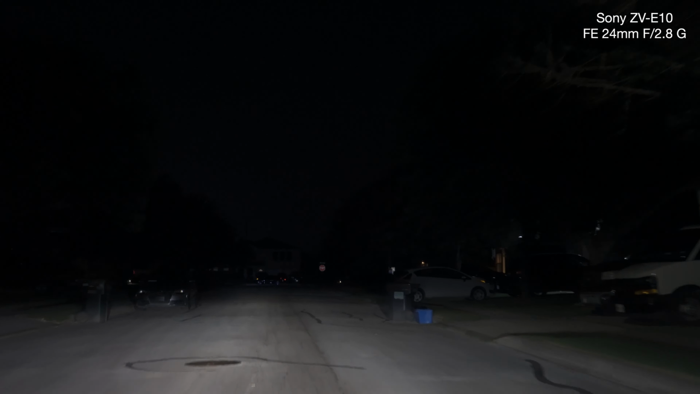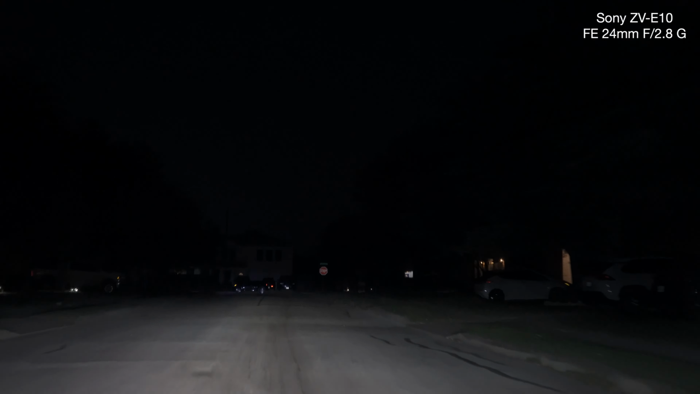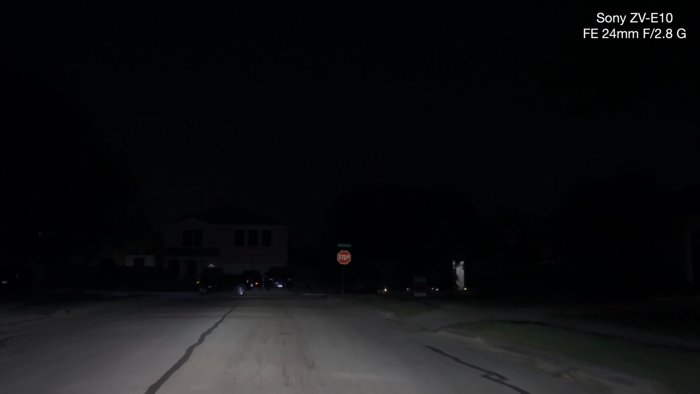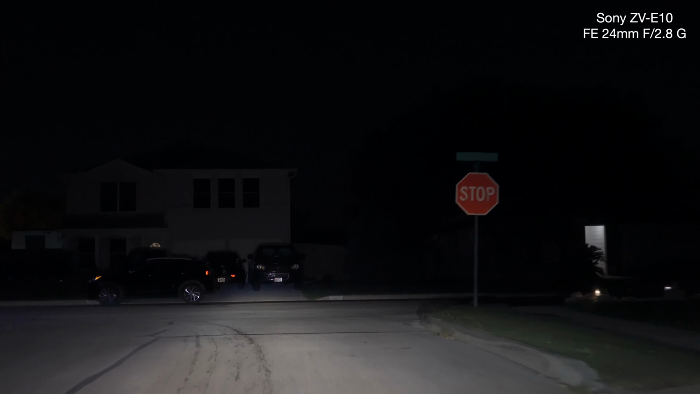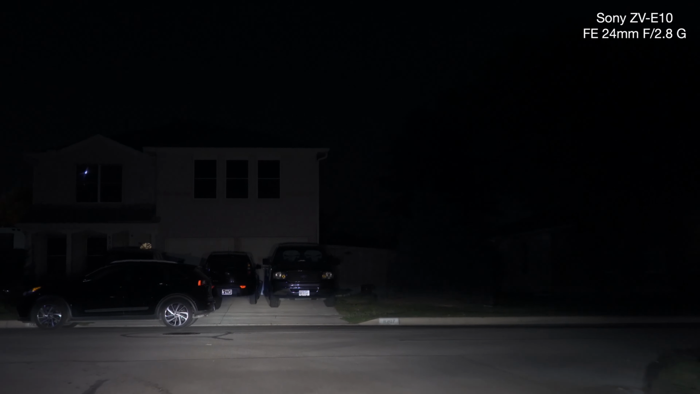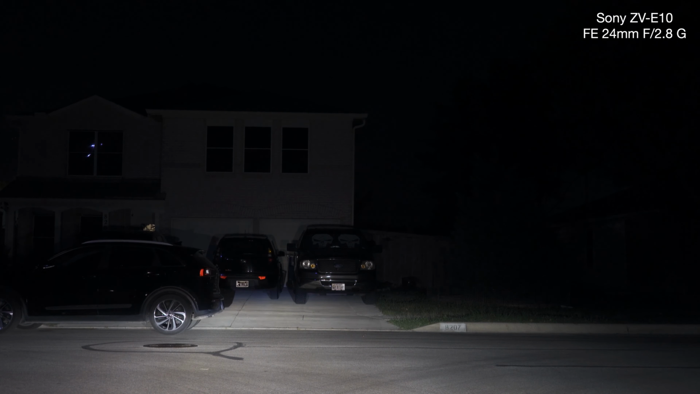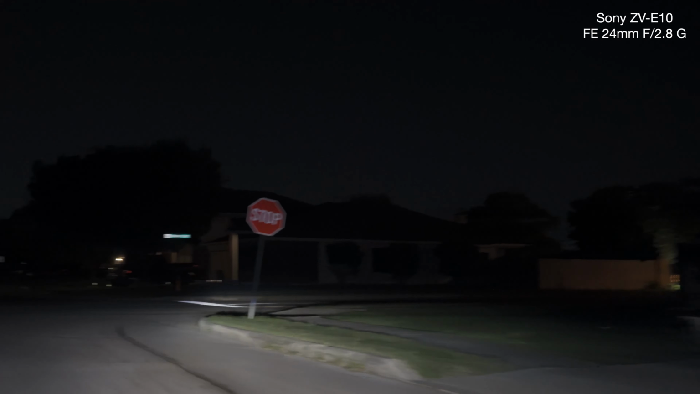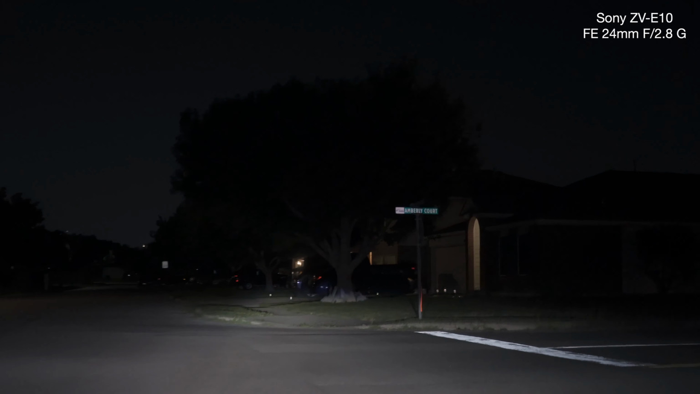Goes to the stoplight once again. So you can see the house a little bit better, but that's the way I see it, okay? So I'm trying to match the screen to what I'm seeing, and I don't want to introduce noise.